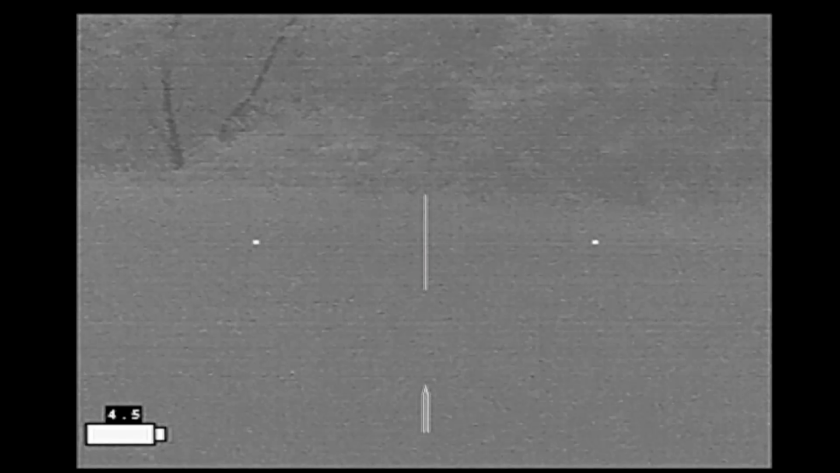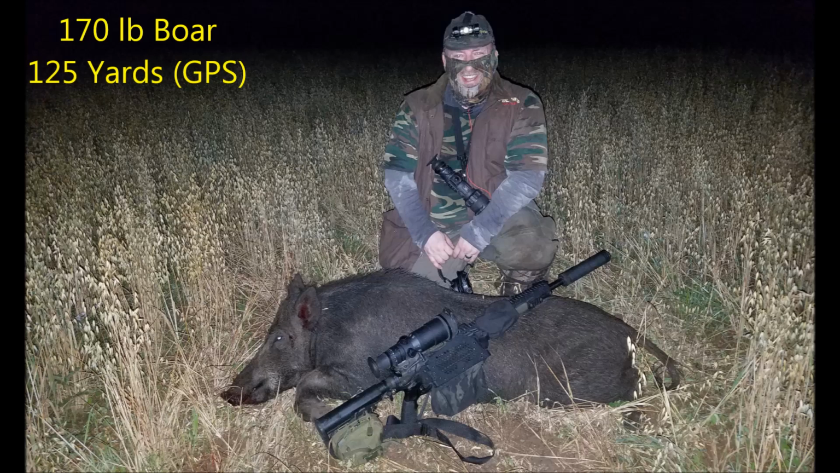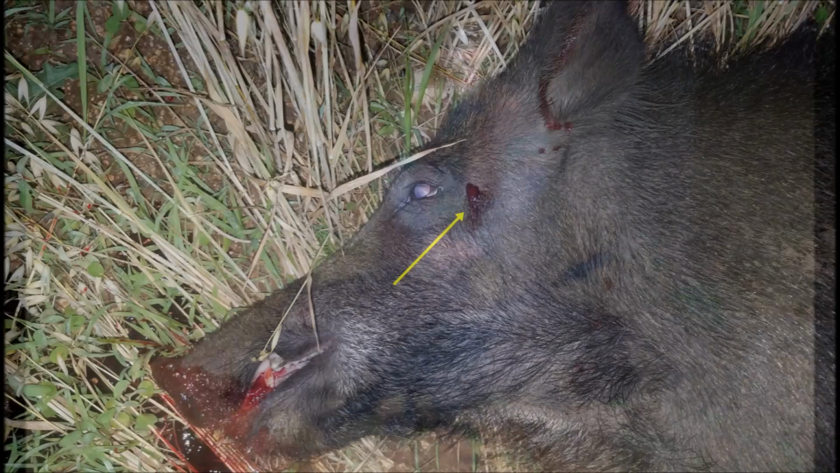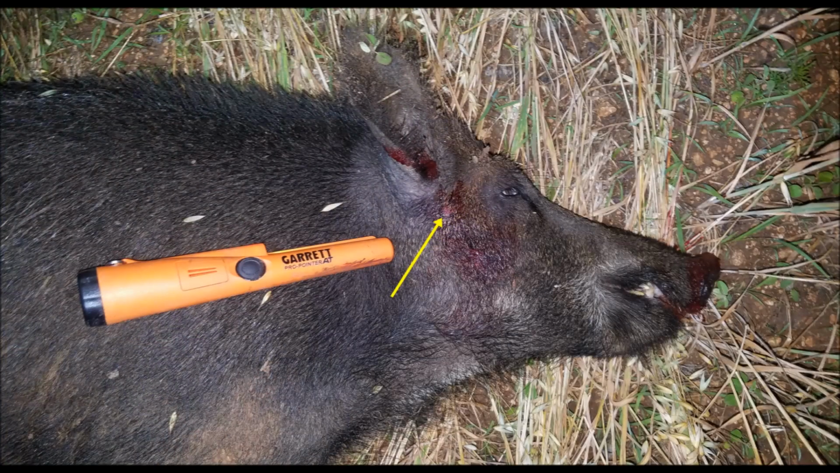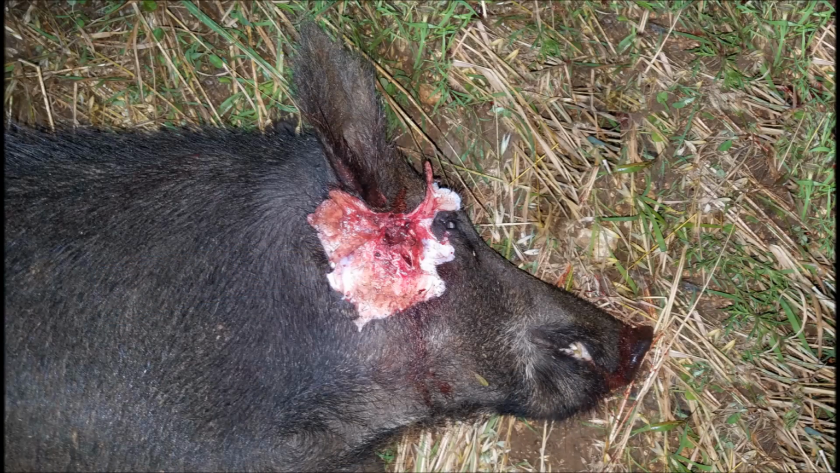Down he goes. He was the large hog of the evening, a 170-pound boar at 125 yards. Shot entered just behind the left eye. Exited behind the right eye with a small wound, and sure enough the metal detector said there were fragments inside. Peeled back the skin, looked at the wound, could not get my finger in to get to any of the fragments, and went ahead and left it right there.